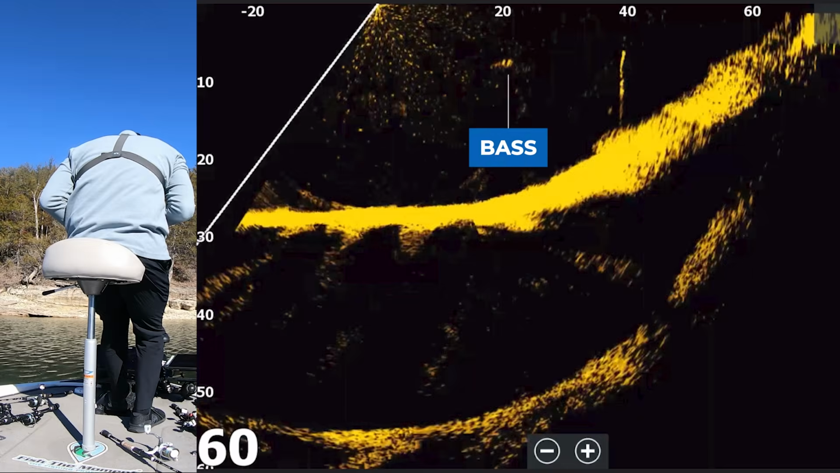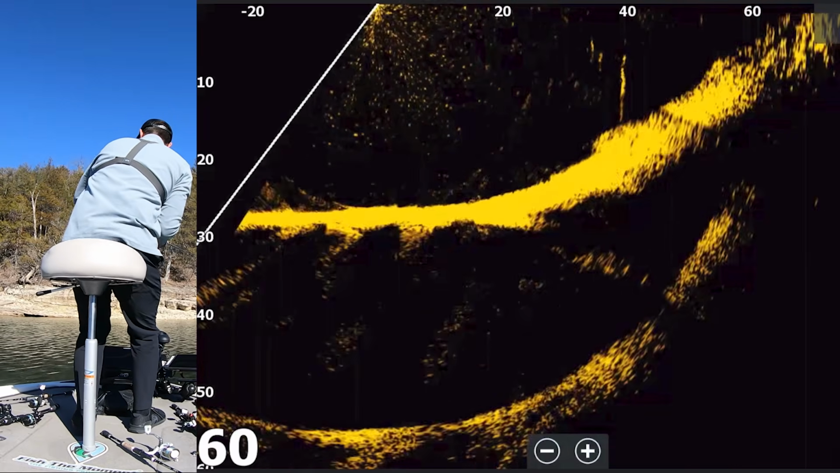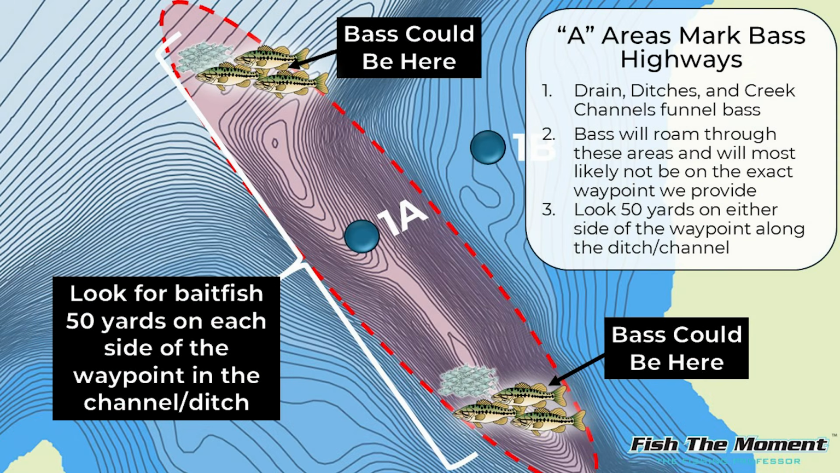In these breakdowns, we provide 20 zones that are highly likely to hold bass. In each zone, we give two different waypoints, an A waypoint and a B waypoint. The A waypoint marks all of the bass migration routes, the drains, ditches, and creek channels I mentioned earlier. We mark the center of these migration routes, so you will have to look on either side of the waypoint following the drain, ditch, or creek channel about 100 yards on each side.